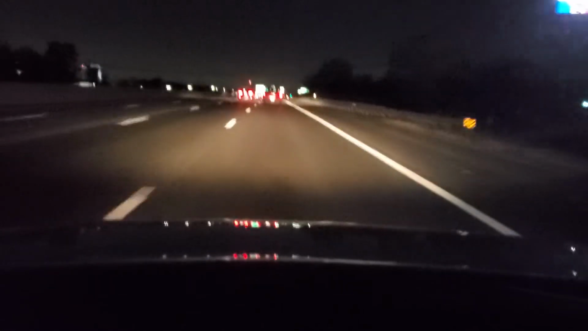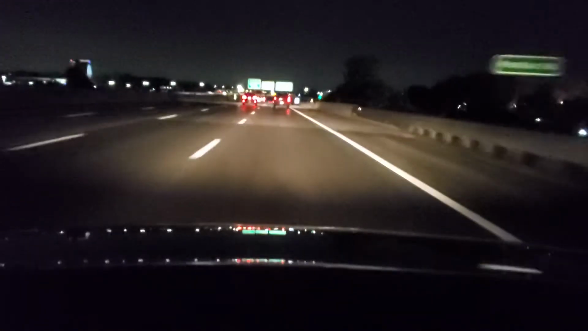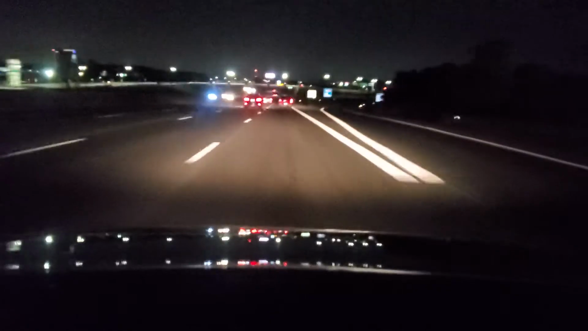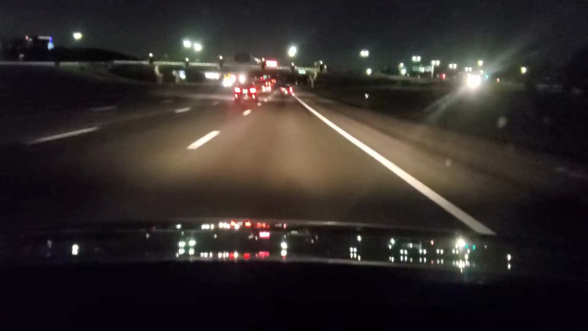So I'm maintaining great speed control, great space. You can tell that my headlights are working really good because it's nice and clear. So I'm staying smooth, keeping really good distance. And the advice I can tell you is keeping smooth, good distance, minimal steering inputs, and let the car work for itself.